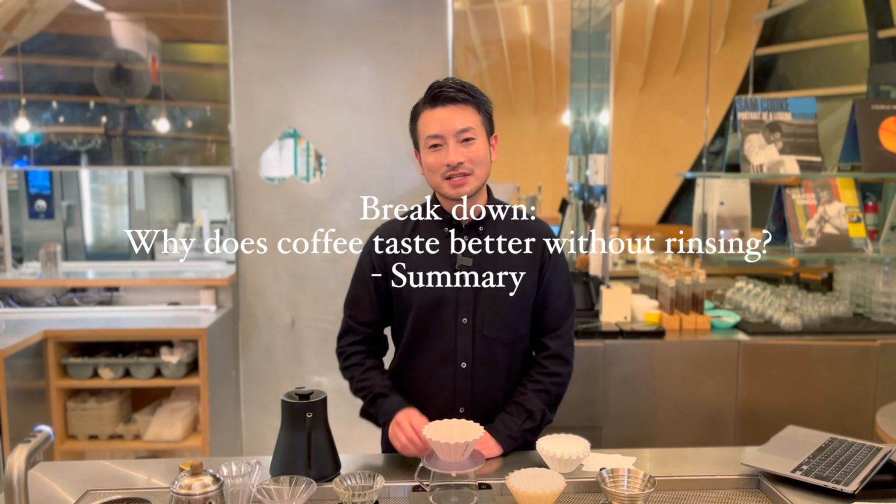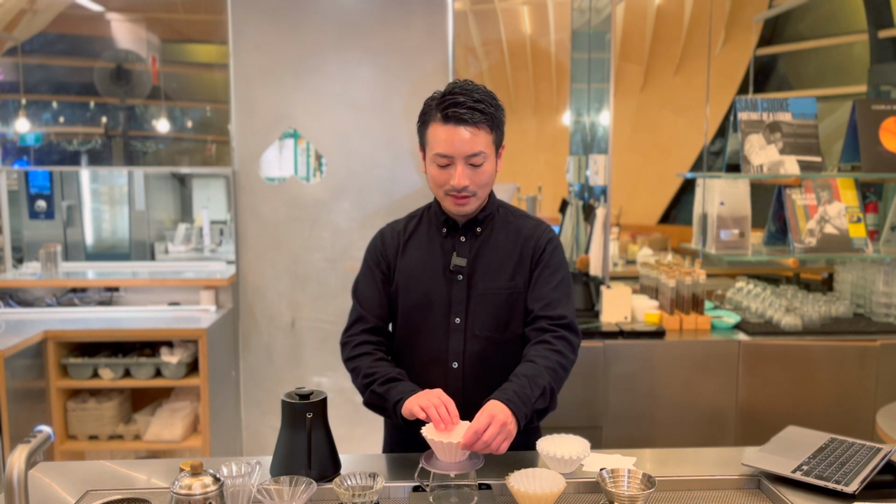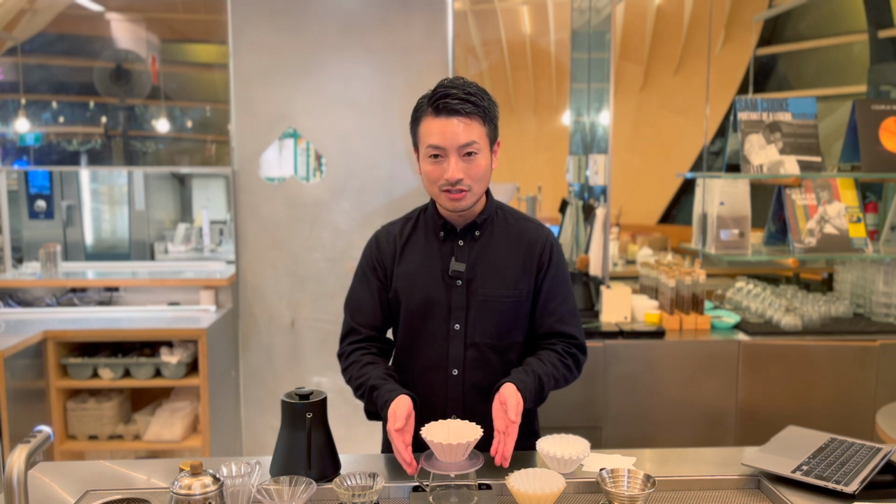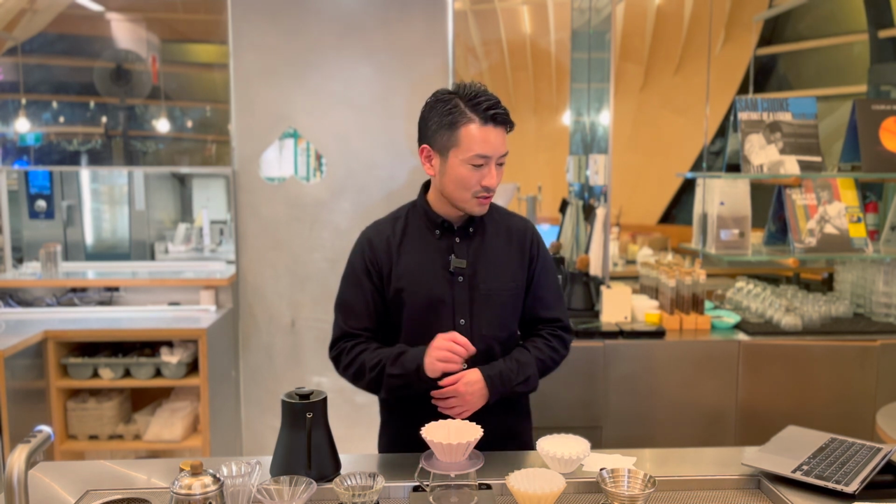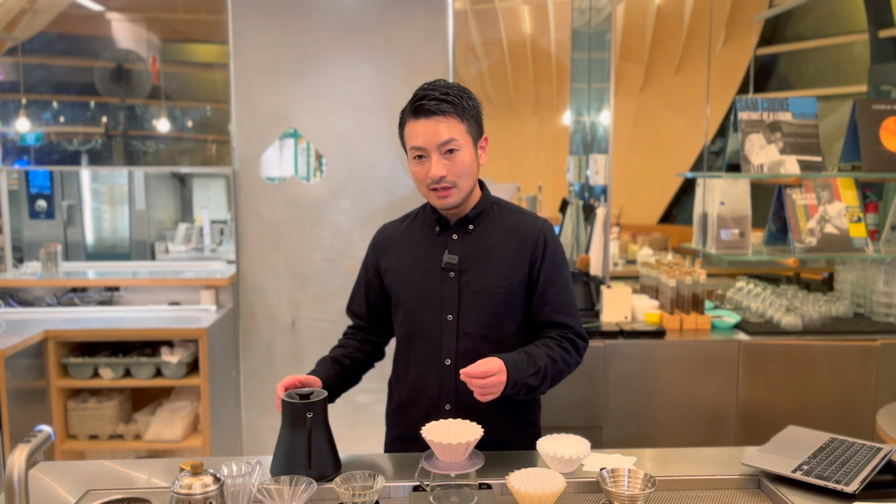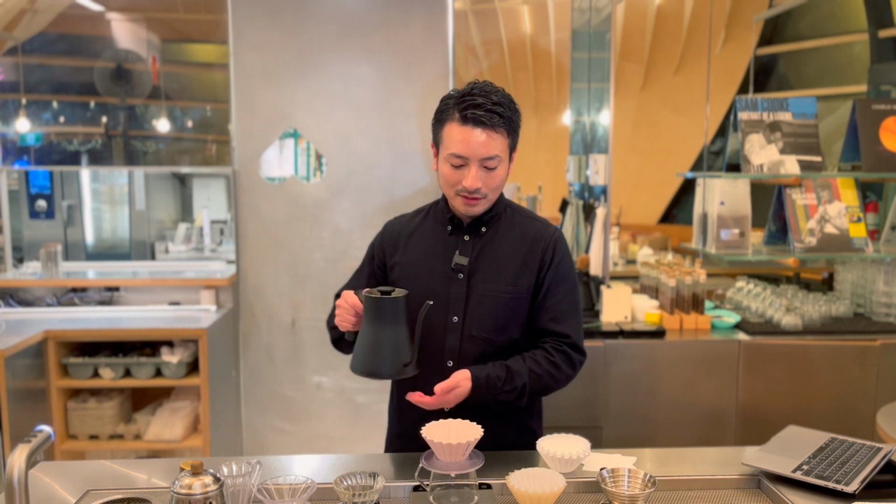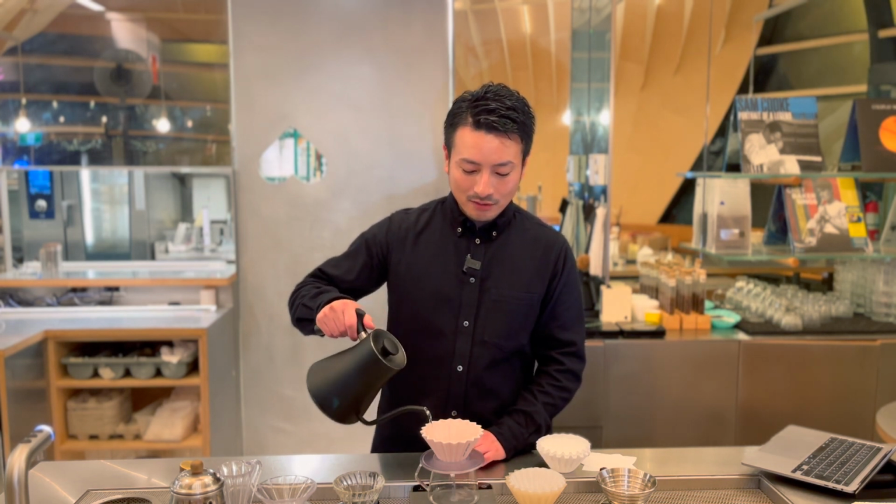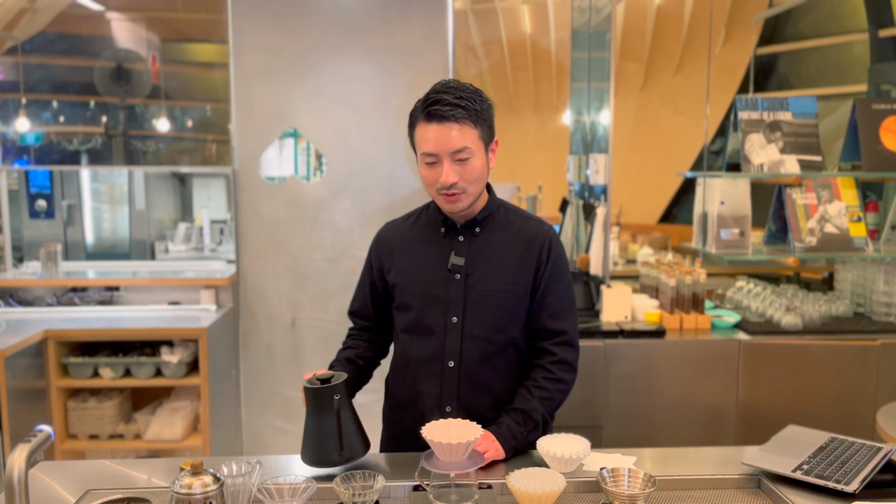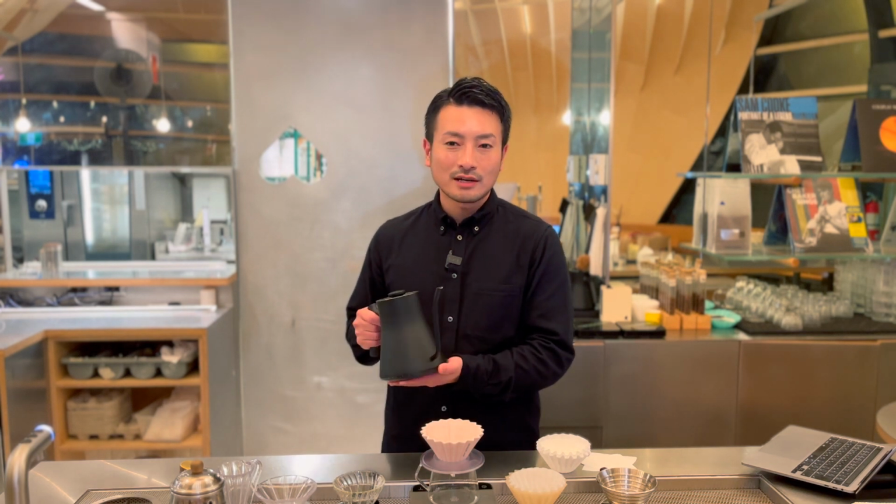Here are 3 possible reasons why skipping the rinse might actually taste better to some people. First, no rinsing means no technique needed, and the filter naturally settles into a good position. If you just drop the filter into the dripper, gravity helps it settle into a natural, balanced position. But on the downside, the paper taste is more likely to stick around. Second, a cold dripper might help regulate the temperature.